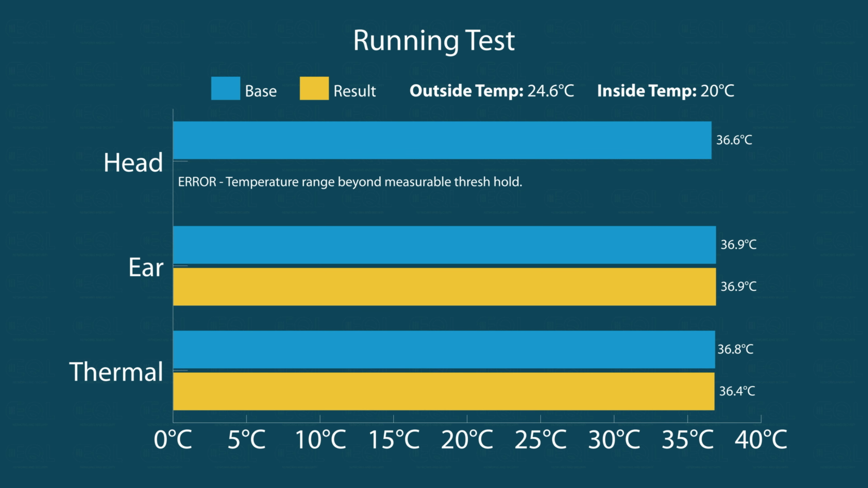We had a base forehead thermometer reading of 36.6. And then when we actually went to read it using the forehead thermometer, it wouldn't even take those 3 readings. Then we measured our ear. The base ear was 36.9 versus the actual ear of 36.9. So spot on, no difference there. And then we go to the thermal camera, which read 36.4. I was surprised to see that the forehead thermometer was ineffective in measuring during that threshold. However, the thermal camera had a 0.4 degree difference. So that's kind of what we're going through here.